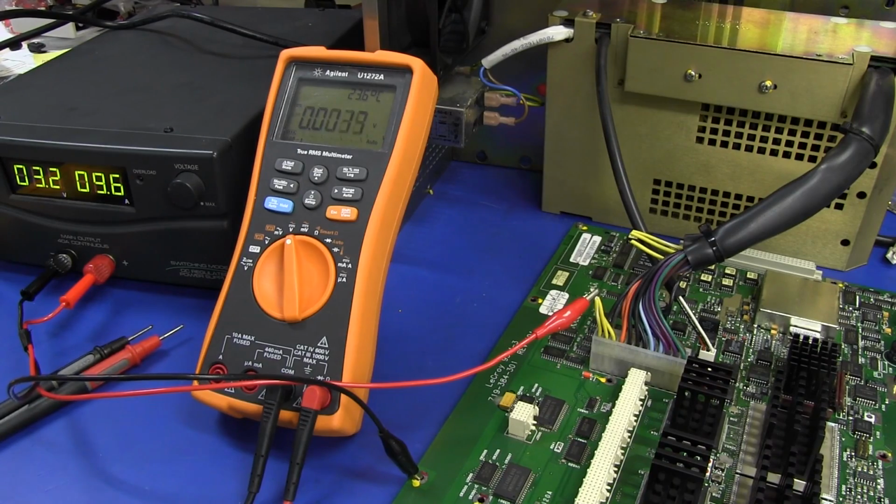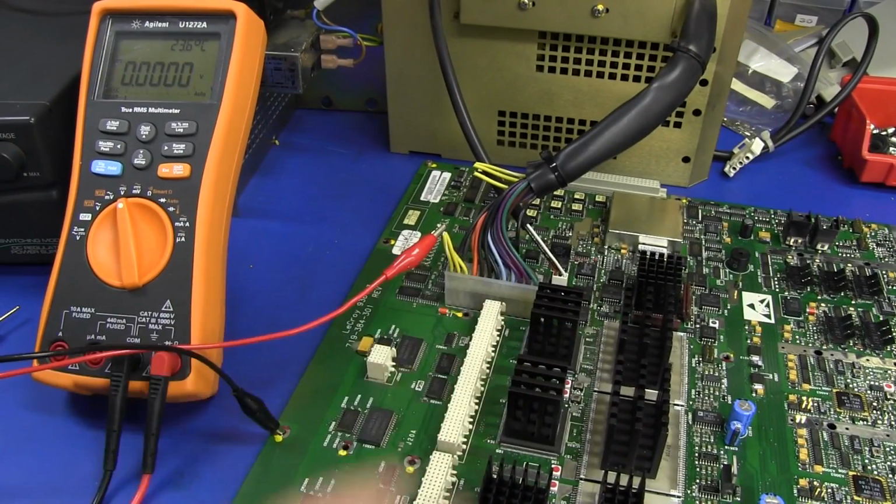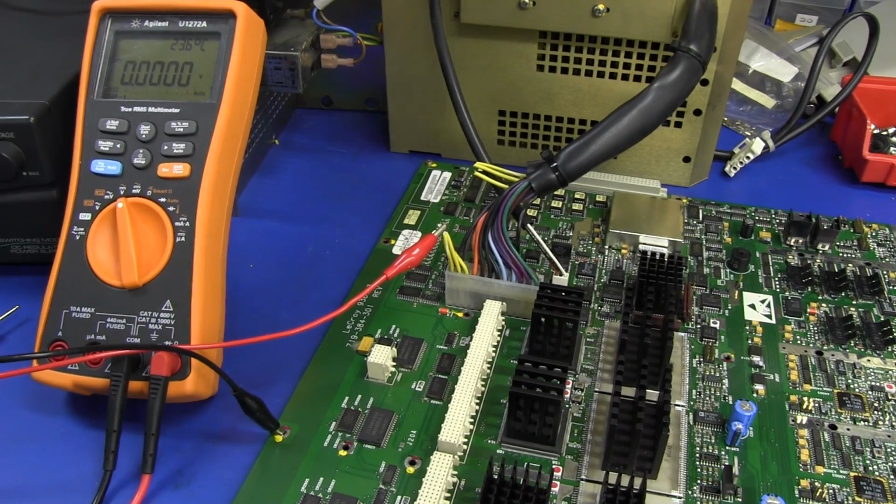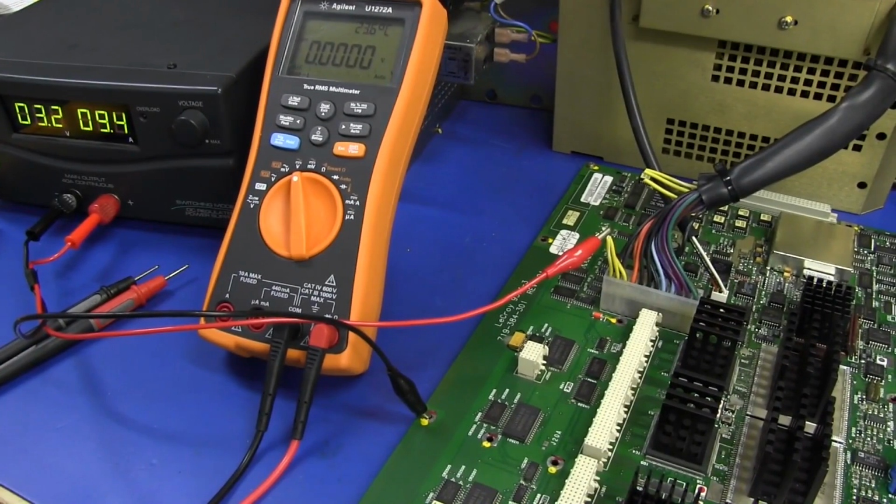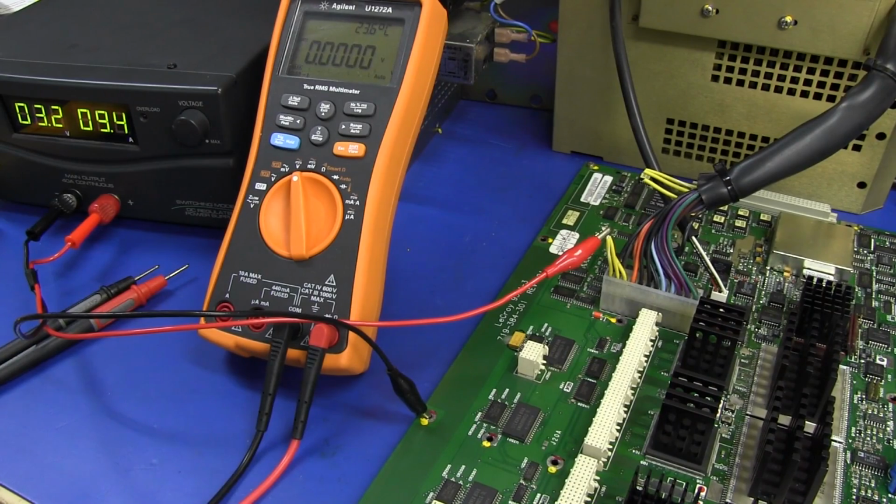So there you go. That's busted that theory that the power was latching into other unpowered rails through protection diodes and all that sort of jazz. So my hunch was correct that there definitely is a short there. And it's not surprising because 0.1 ohms is not normal. Now, Sam has also confirmed that the 3.3 volt rail should be drawing about 6 amps.